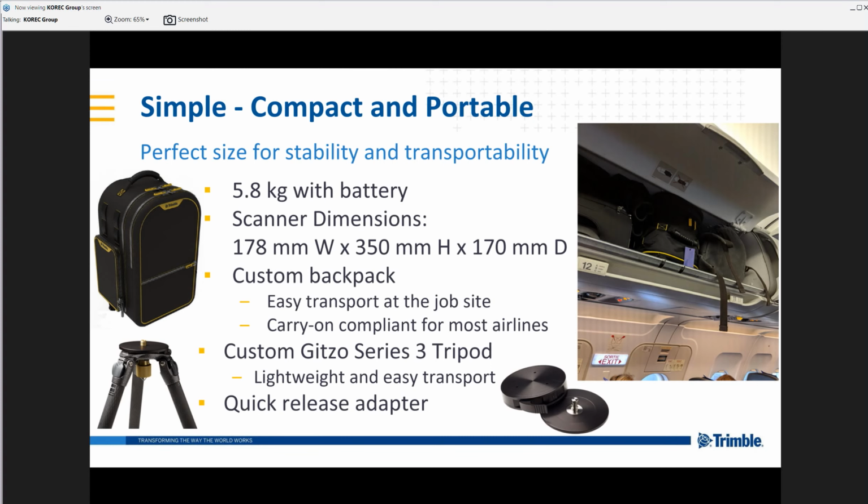You can see that it's very light, 5.8 kilograms, including battery, and important to note for Trimble S-Series total station users that the batteries are interchangeable. So if you are a Trimble user and you have those batteries and chargers, they can be used with the Trimble X7 scanner.